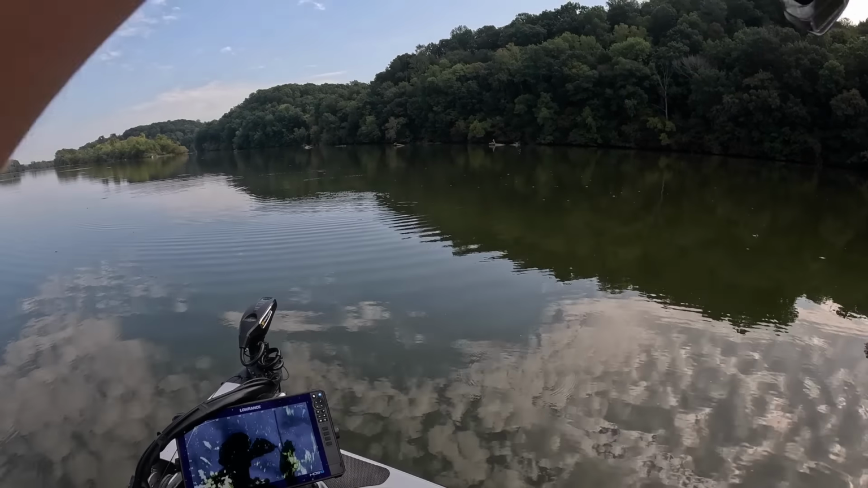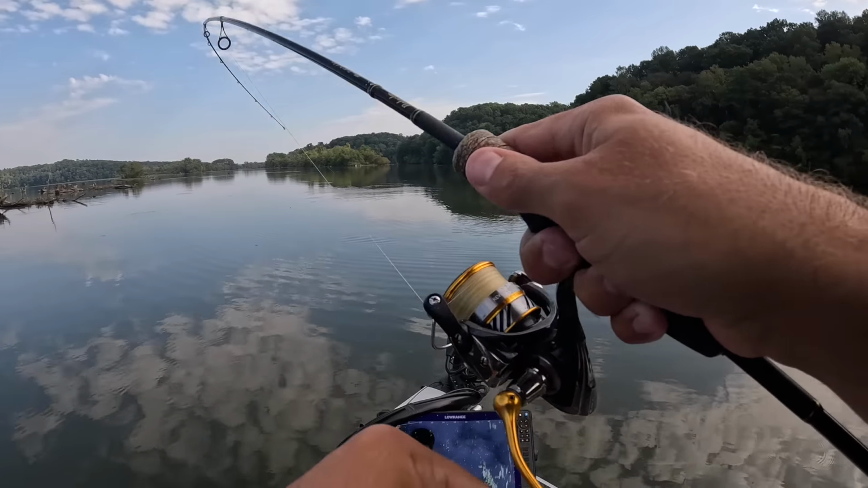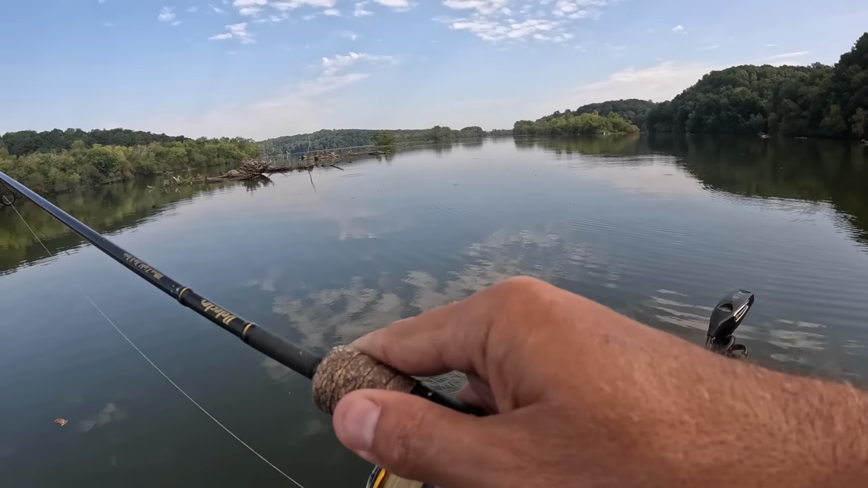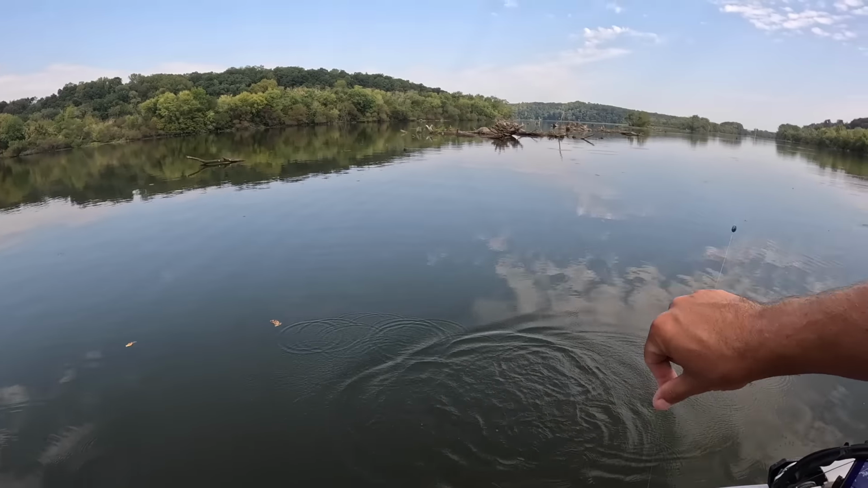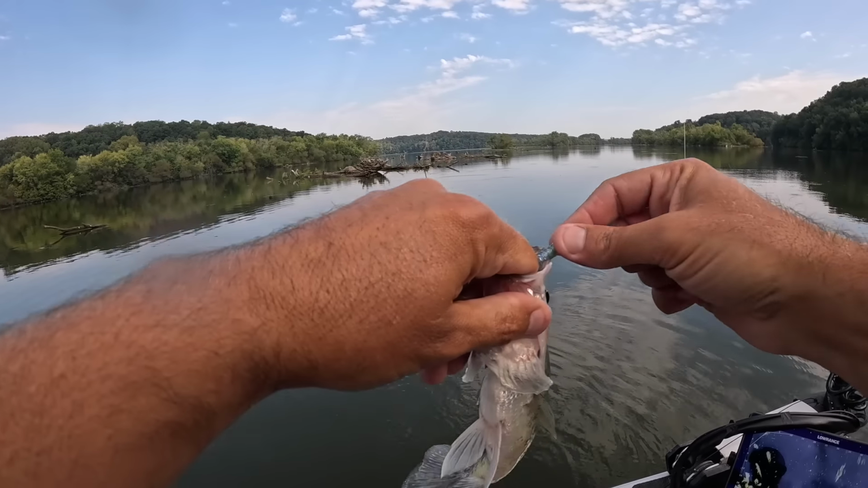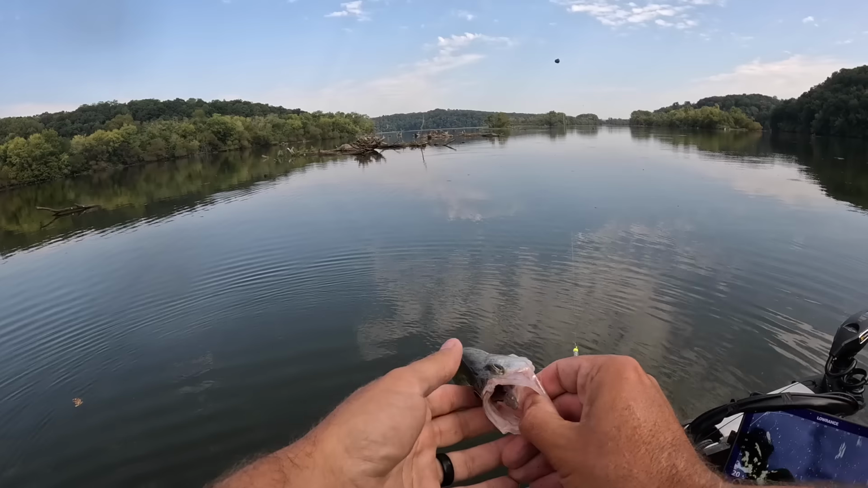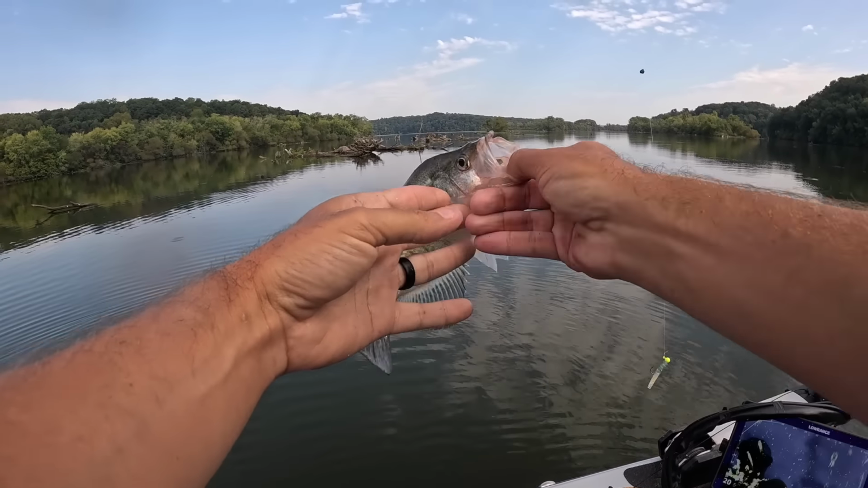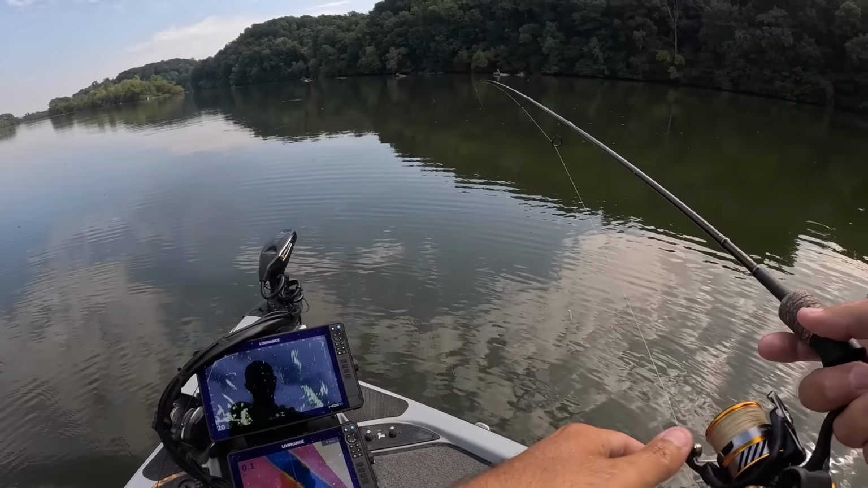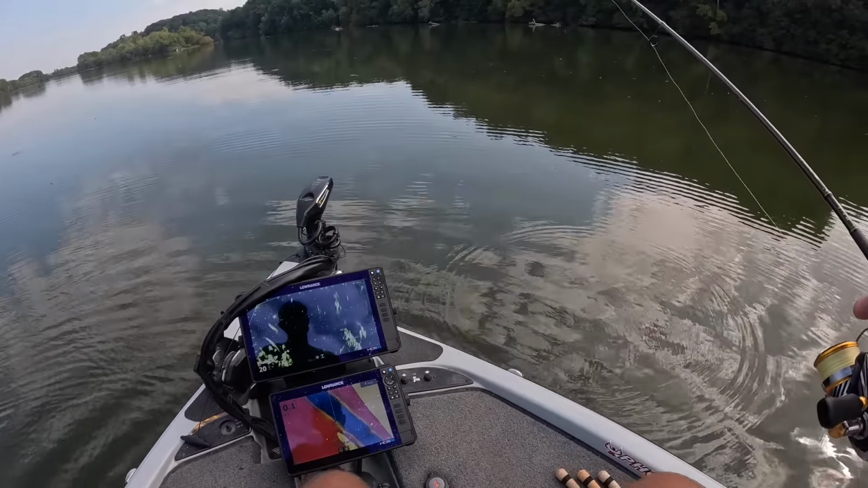There he is. That's a decent one, I think. Yeah, just a decent one. He's been caught before. That's the first one I've caught this morning. They had a mark on him where he's been caught before. Just a little keeper. But he was fun. I'll take him.